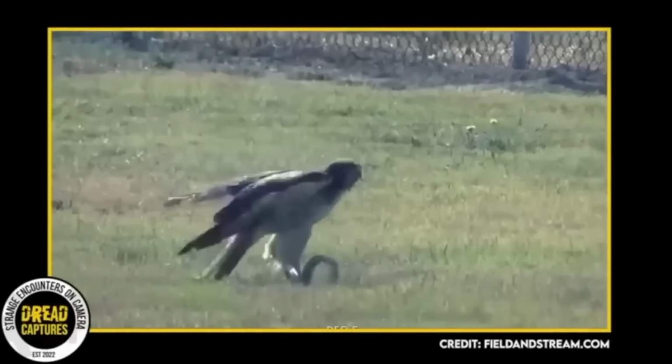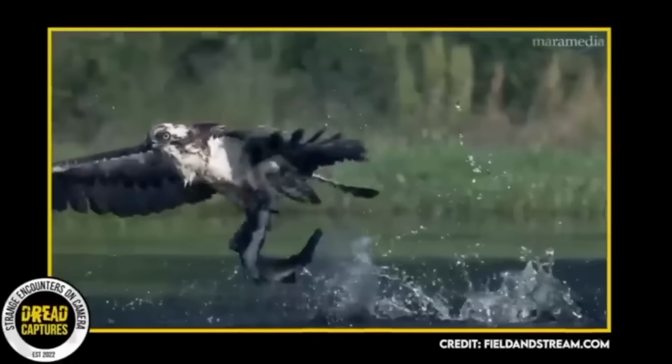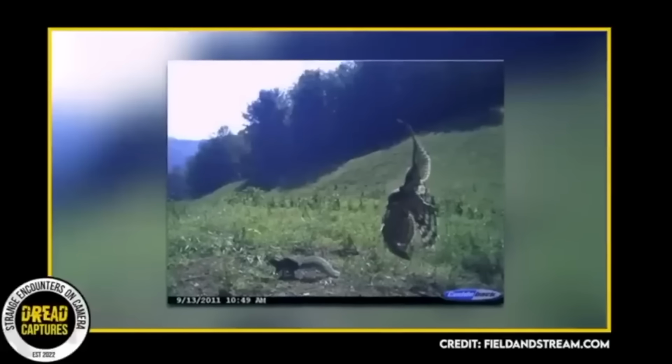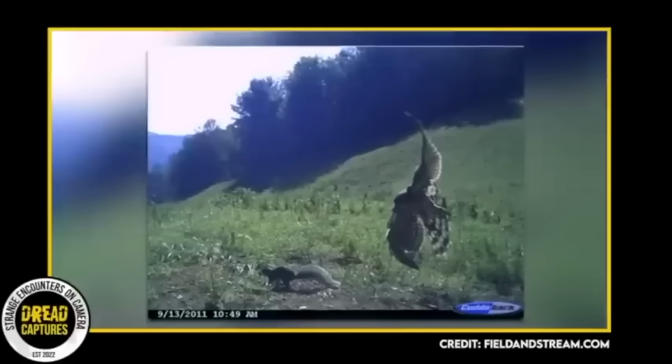Fun fact, hawks generally take their food from the ground, while the falcon primarily catches his prey in the air. I've seen a few falcons at work, and that's amazing. Let me know if you have. They're very impressive if you've seen either.